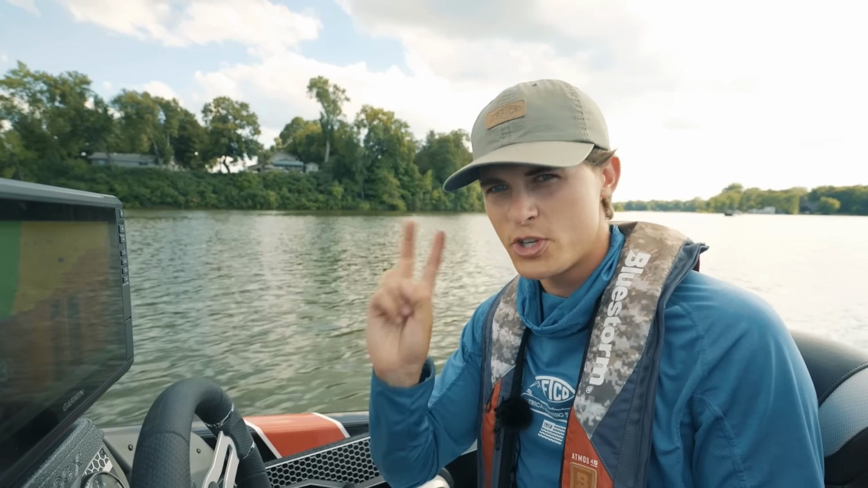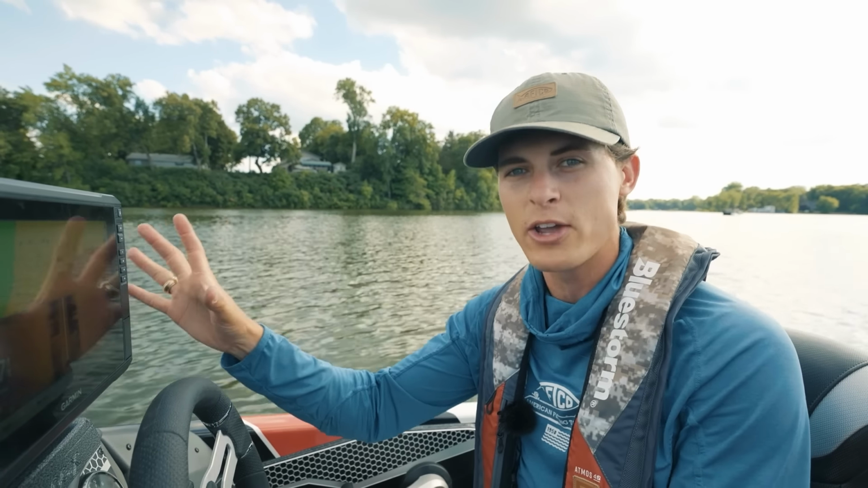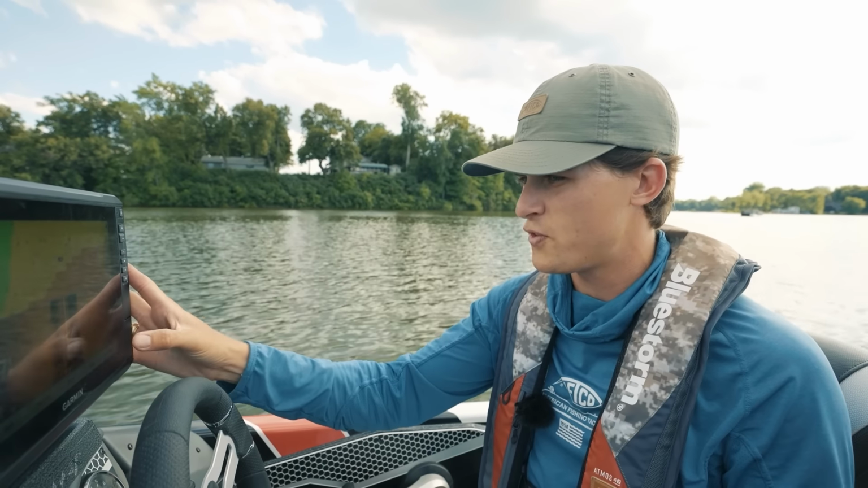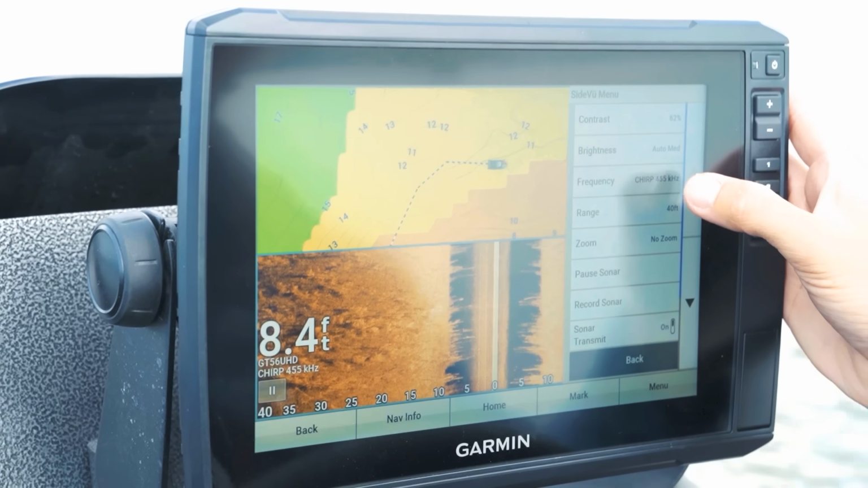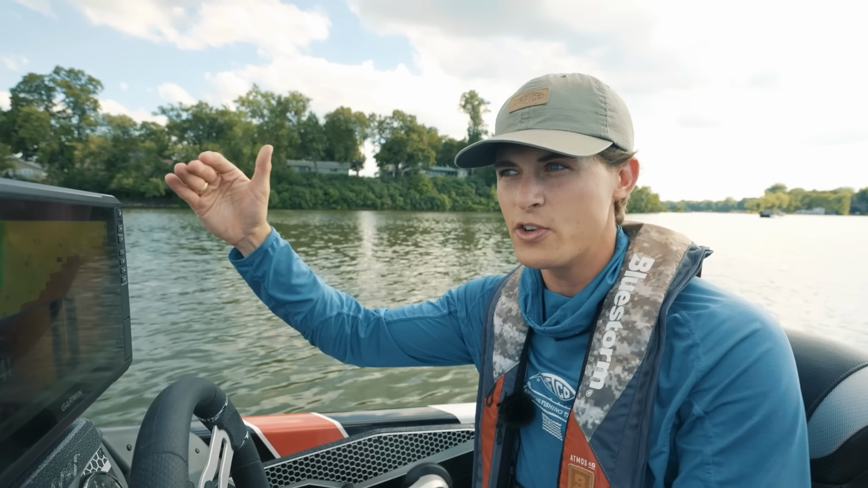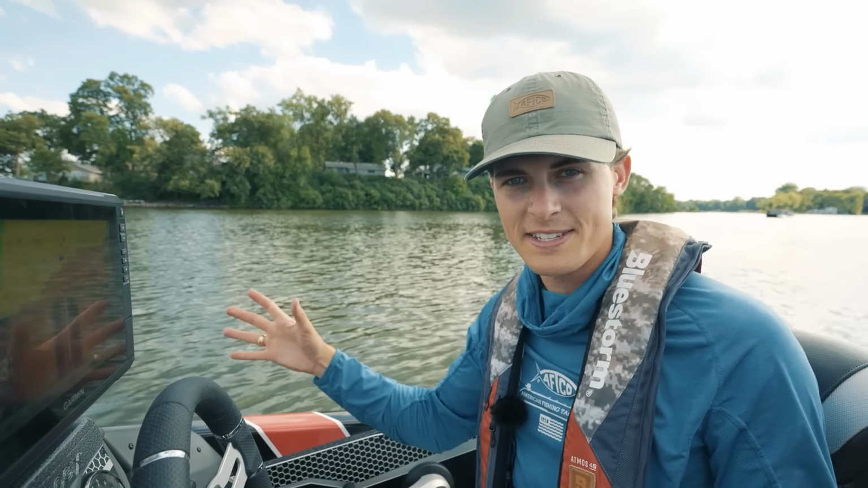I'm going to do two things to my graph. First, I'm going to change the frequency on my Garmin from the 1000 kilohertz range all the way down to, I think it's 455 kilohertz. And the reason for that is because I've noticed that when you drop the frequency, it does hinder your distance, but it gives you better clarity at shorter distances.